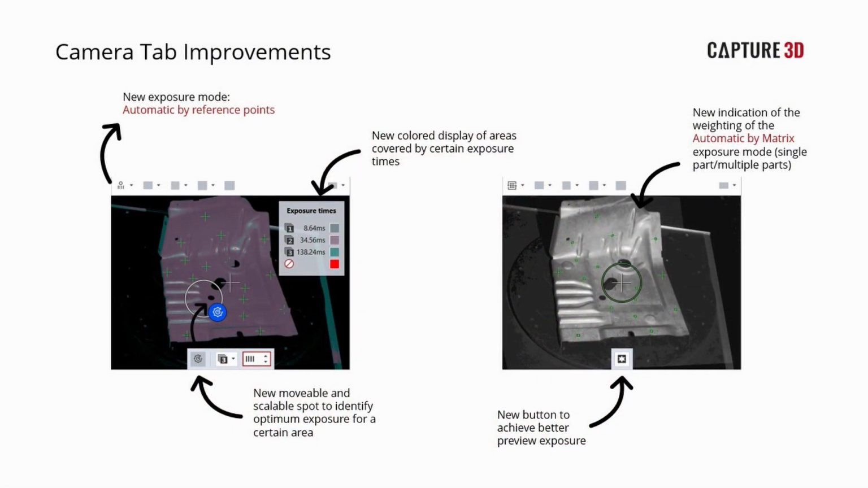The GOM Software 2021 has a number of camera tab improvements that help take the guesswork out so that you can achieve better scanning results. There are now improved adaptive exposure functions and more information for you to get better results quickly and intuitively.